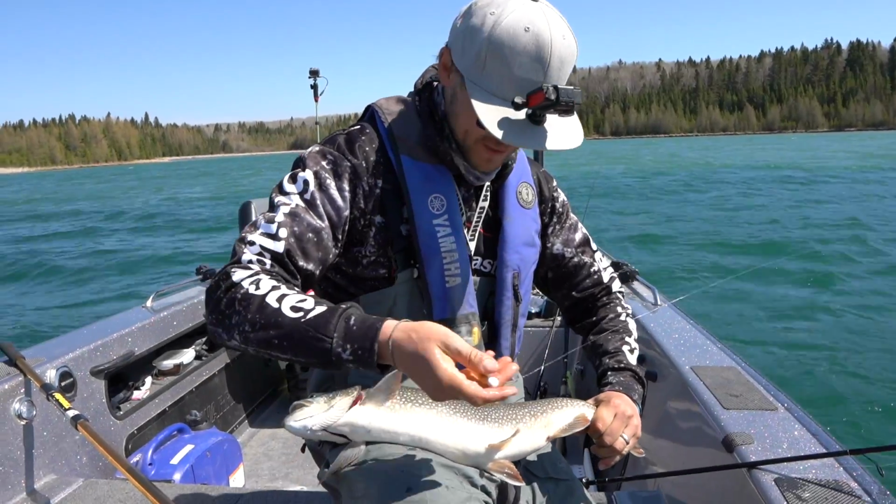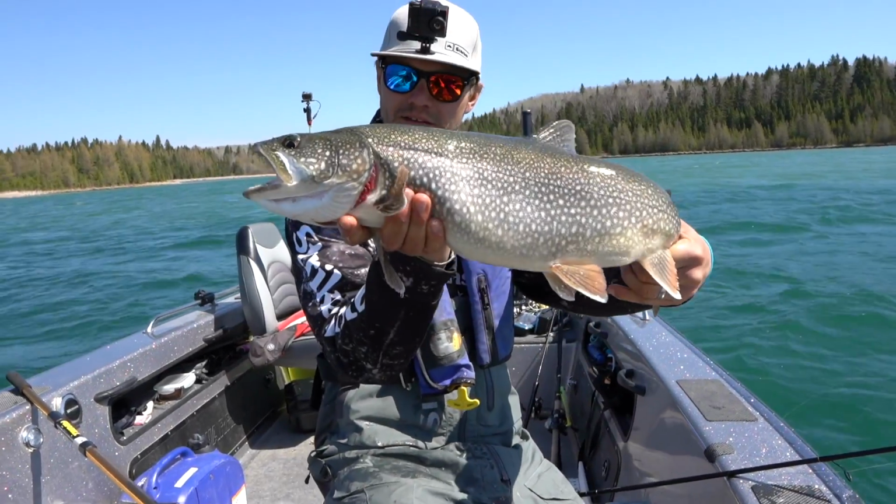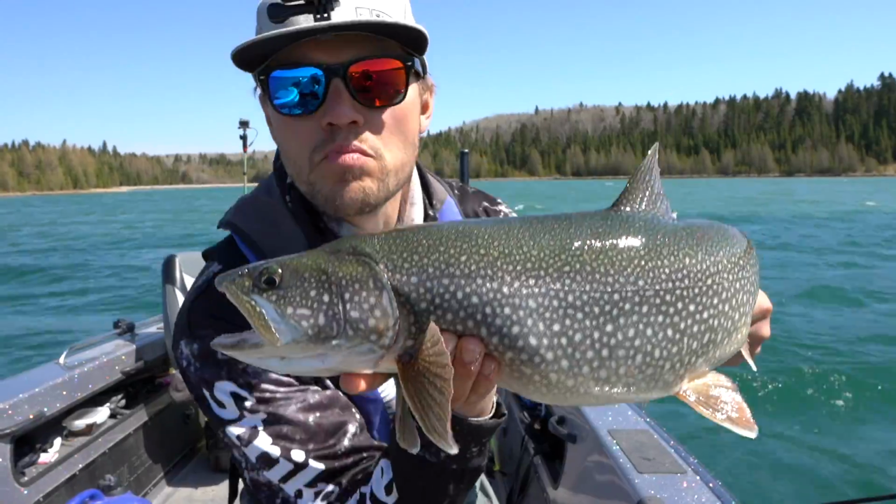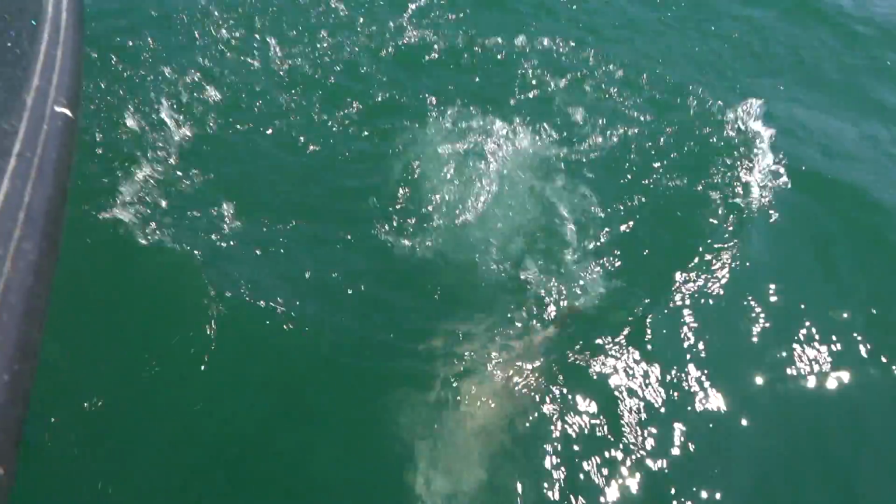Come on. What are the chances? So that's like the third lake trout you've already caught today? Yeah. I caught one. It's crazy. Wow, he's a fast grower. Look at how small his head is, and he's got like a hump behind his head here. Cool. Nice release, textbook. Good job.